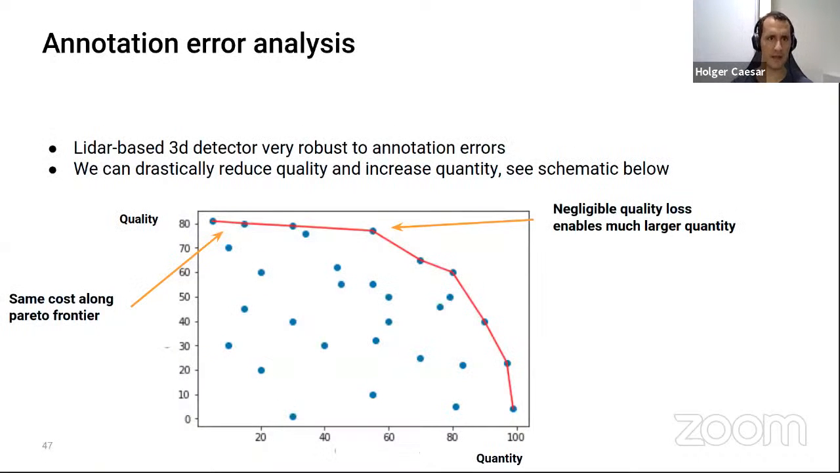Okay, and then as a summary, LiDAR-based 3D detectors seem to be much more robust to annotation errors than the image-based 2D detectors that I showed before. And we can drastically reduce the quality and therefore, of course, increase the quantity.